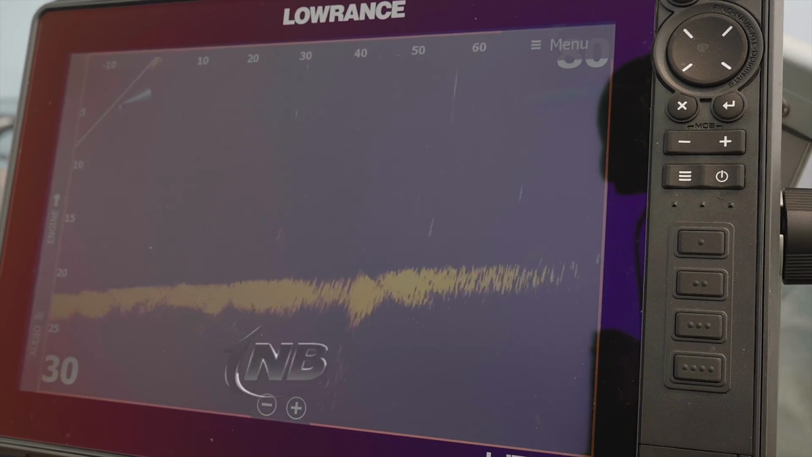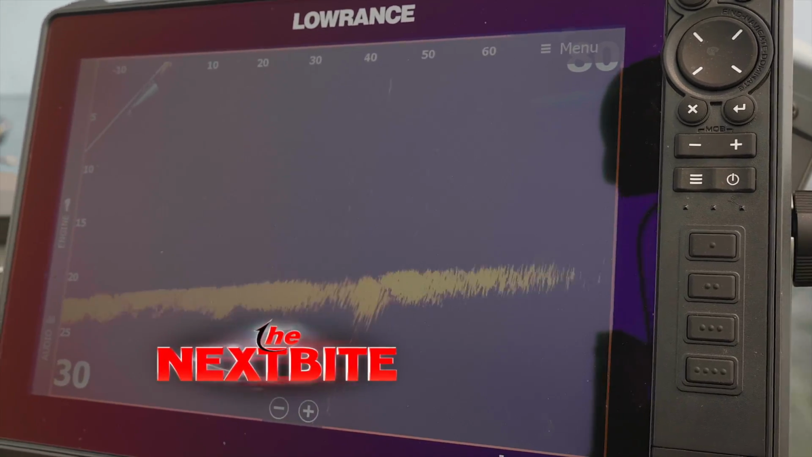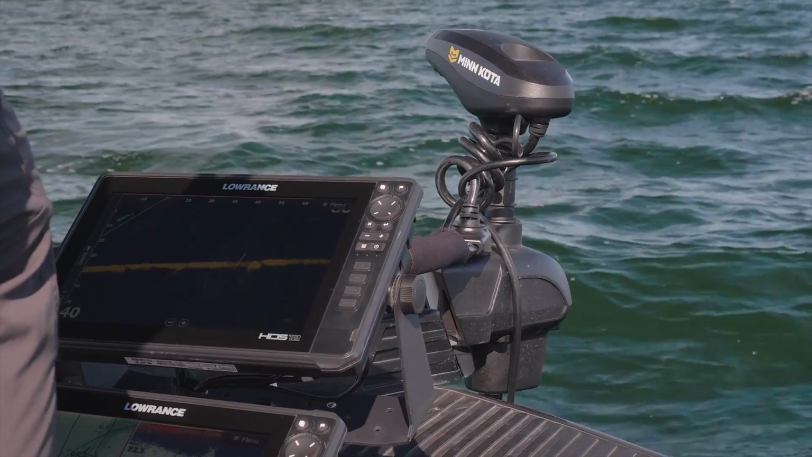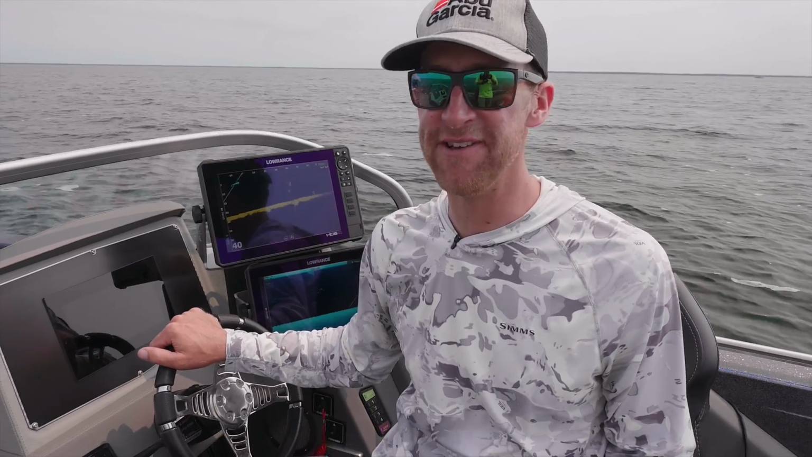One important thing about developing new techniques, especially with electronics, is understanding your settings. Different techniques may demand changes to your electronics based on structure type and depth. Lowrance's Active Target and forward-facing sonar has been changing the way that I fish.